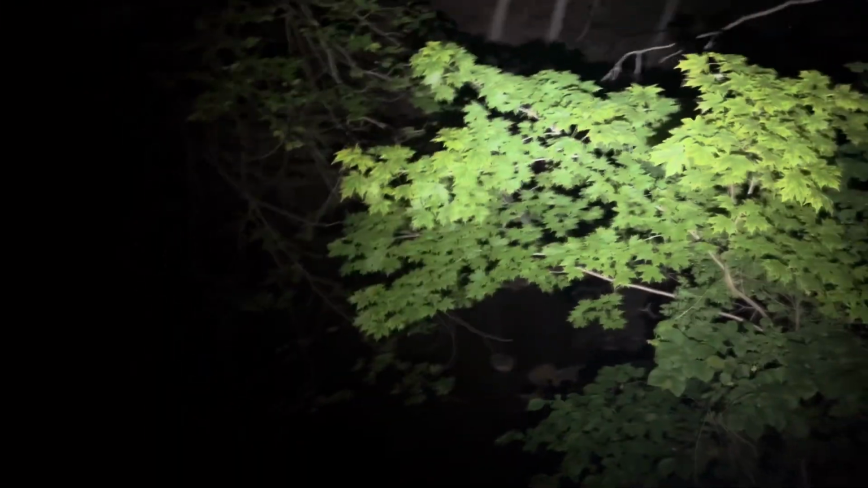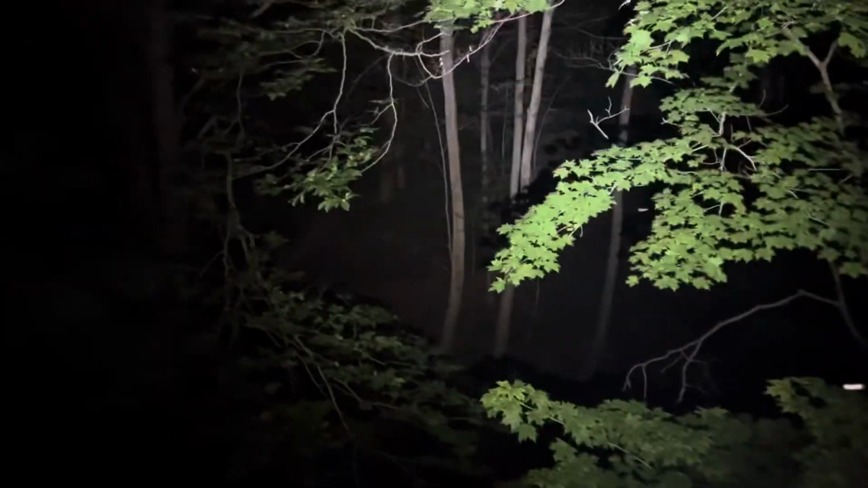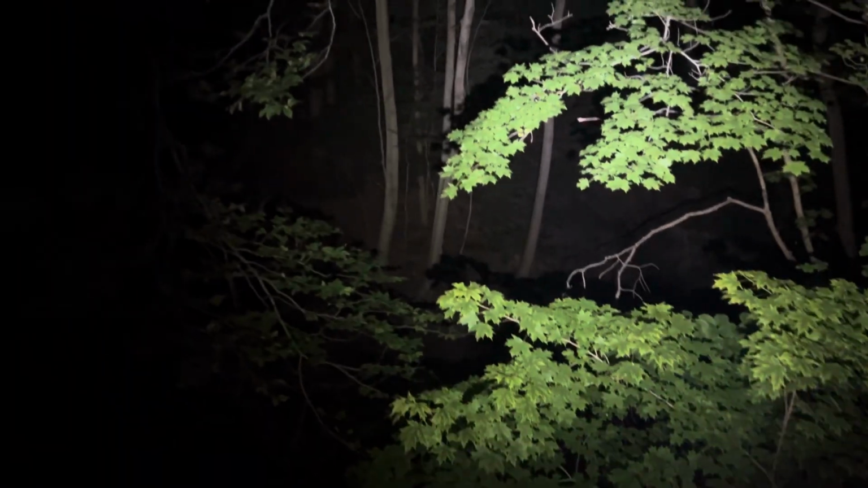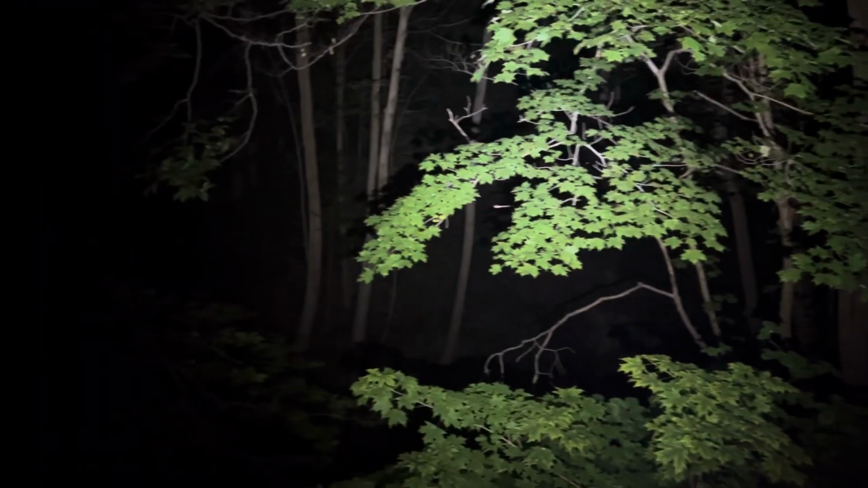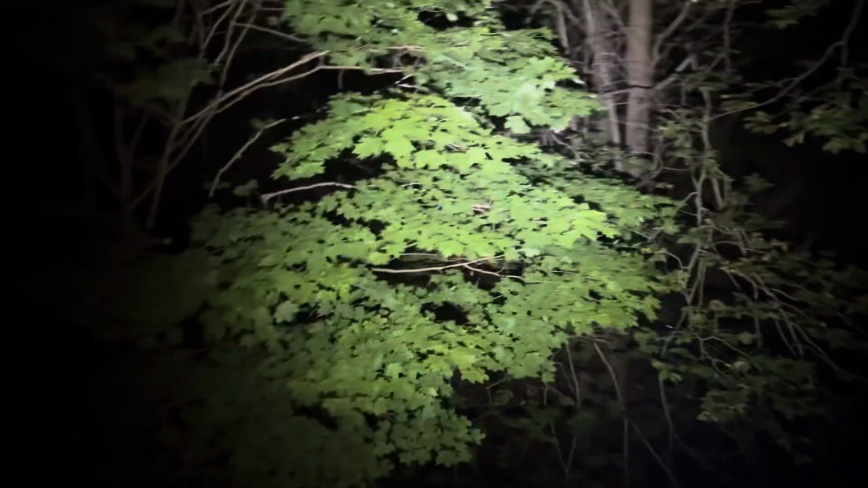Now this is the little stream that goes into Hogs Back. I'm trying to look intently through both here to check this out.